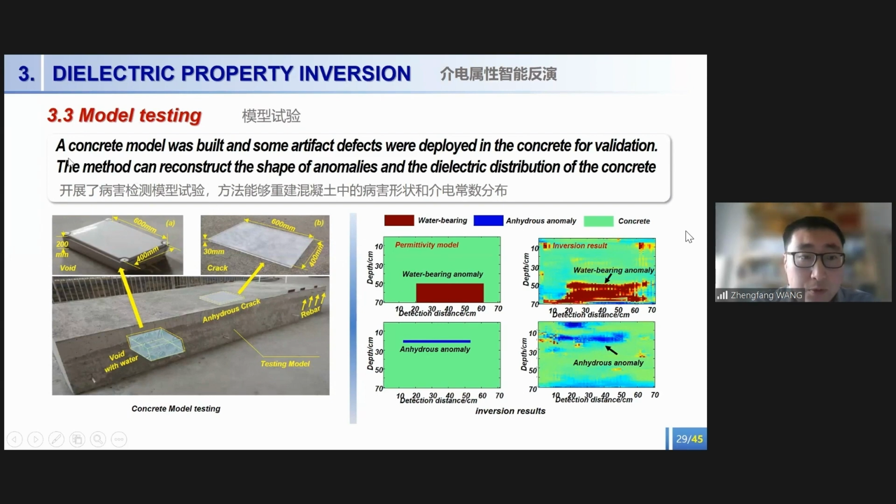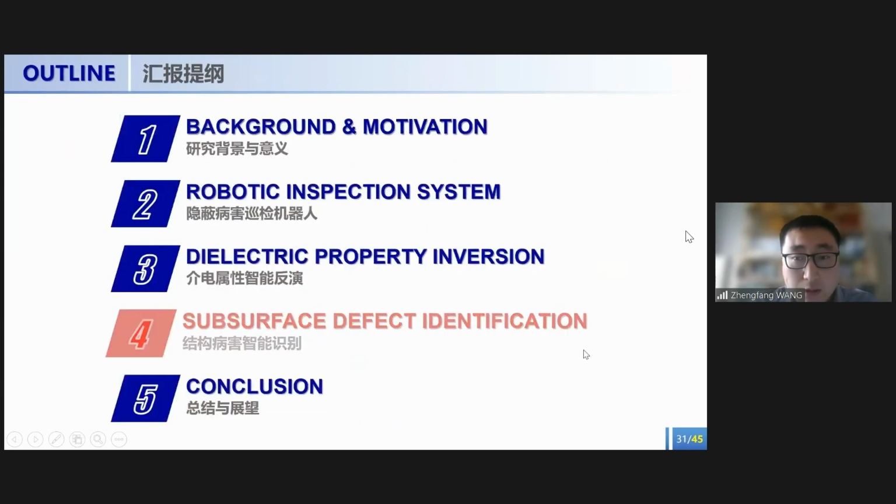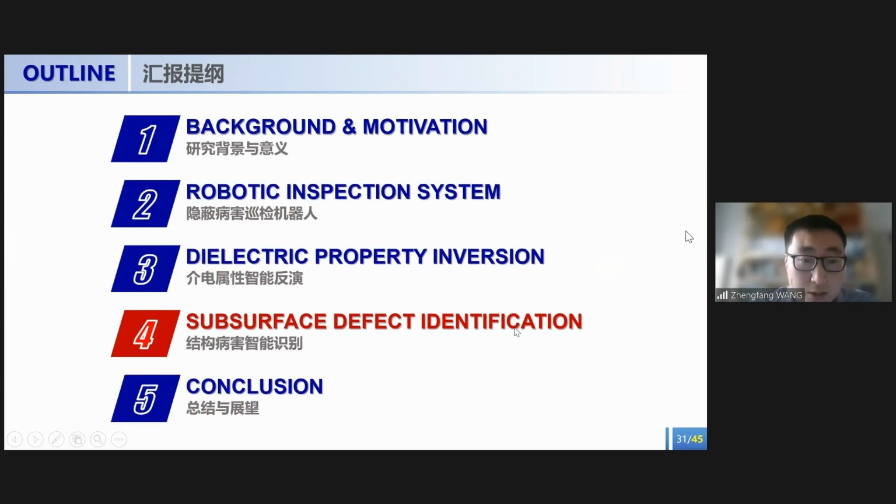We also built a sandbox model containing artificial defects for validation. The method has retrieved its final result and provided us the permittivity inversion result and the imaging of the defects. Then I will go to the fourth part.